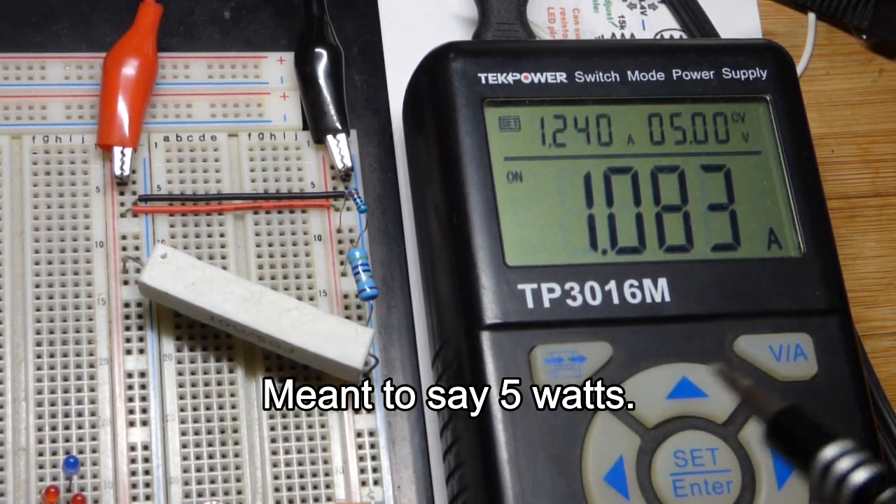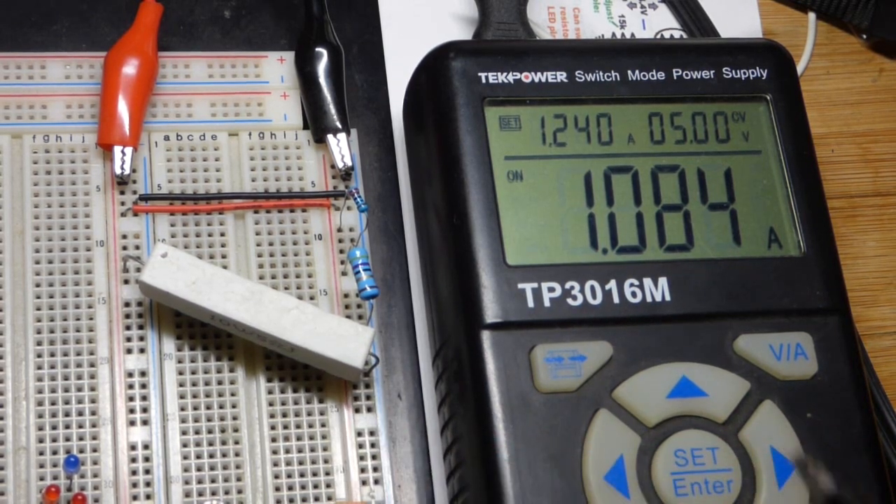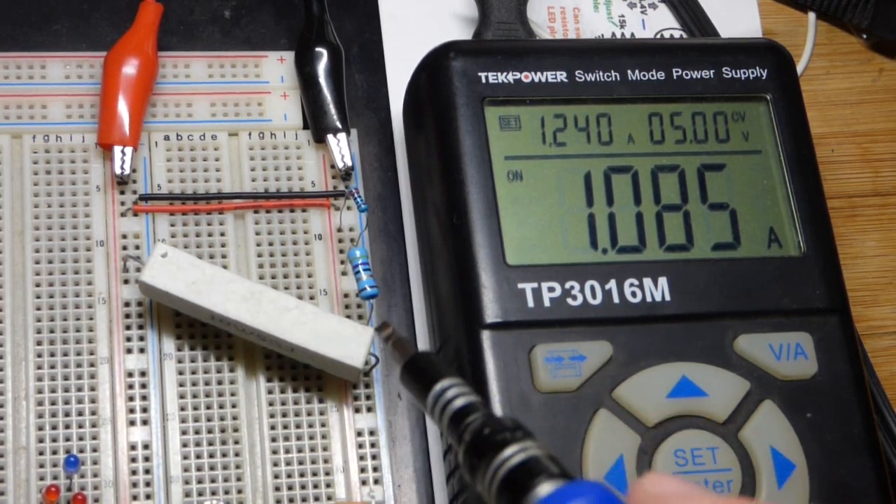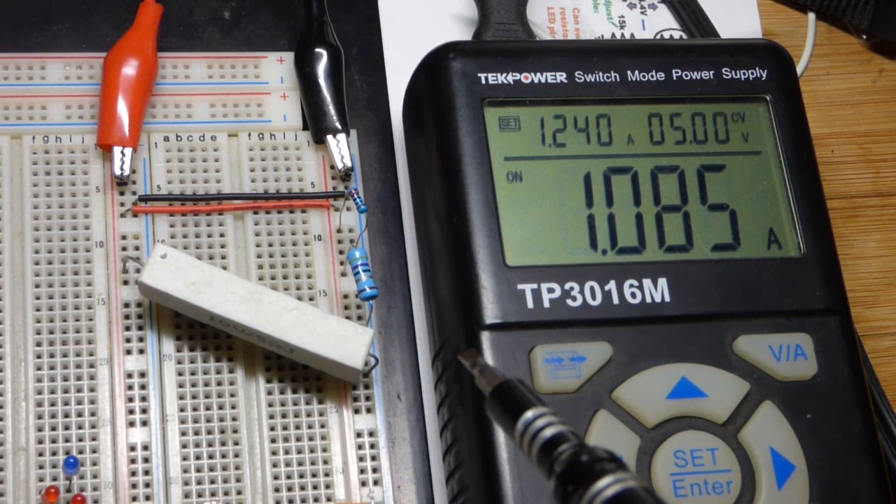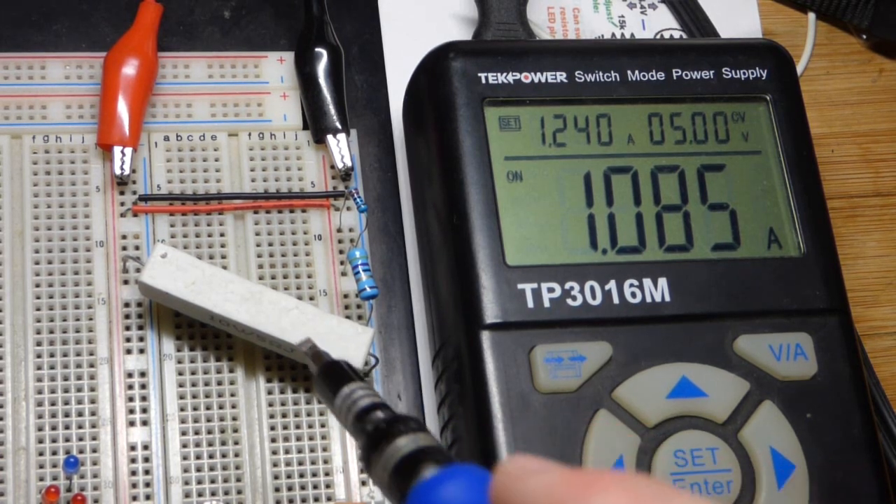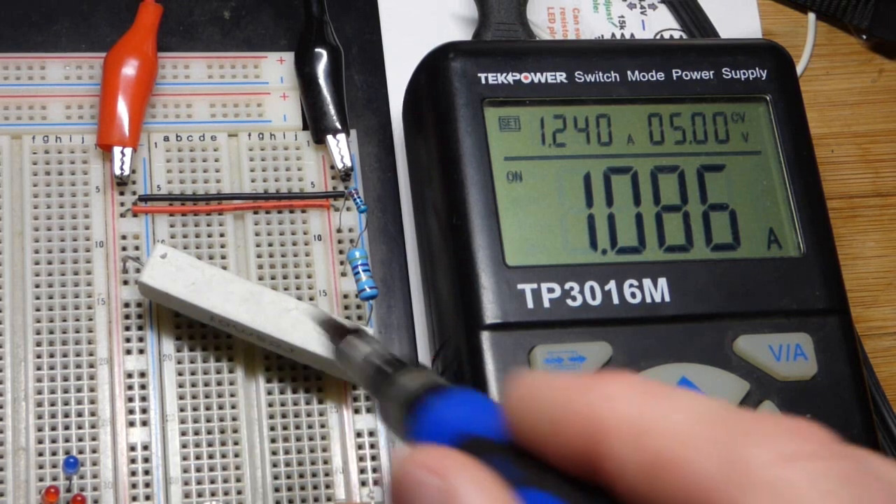And you're going to see the current bounce around a little bit because I'm bumping into the power supply a little bit. These connections are low resistance, but since we're dealing with high current, even the low resistance can throw off the voltage making it to the load and drop the current a little bit. But in any case, we got 5 ohms, and it's heated to 5 watts. It's a 10 watt resistor though. You can see how big it is.